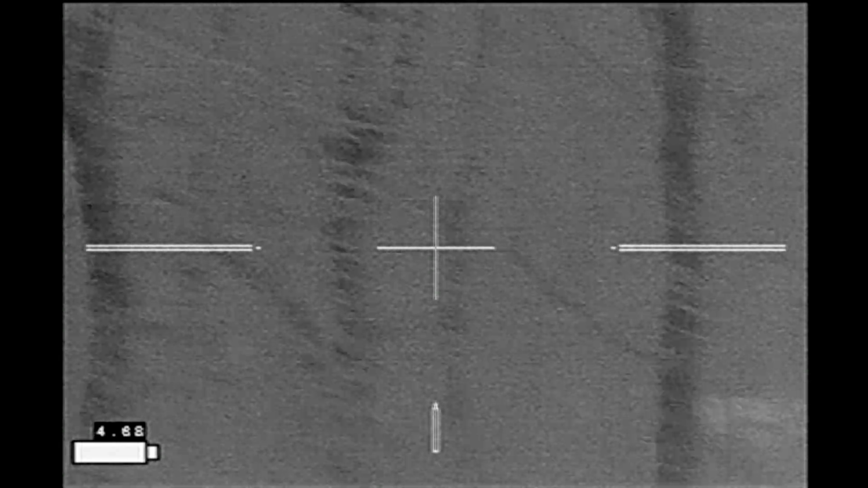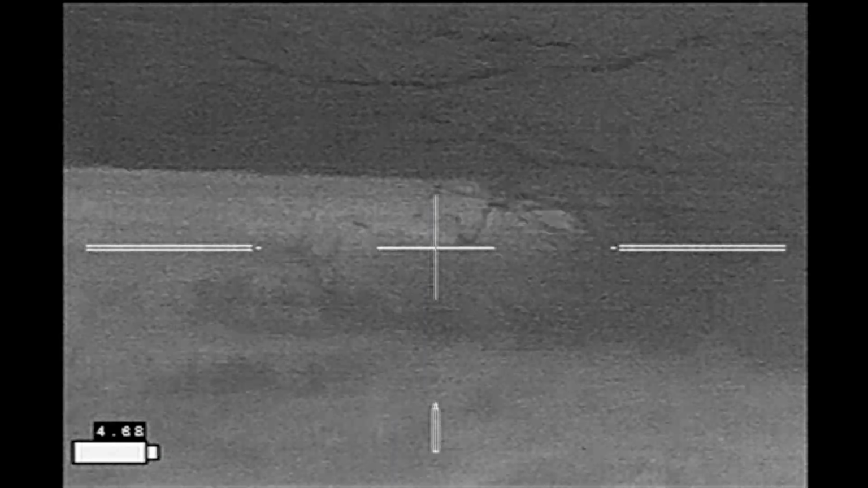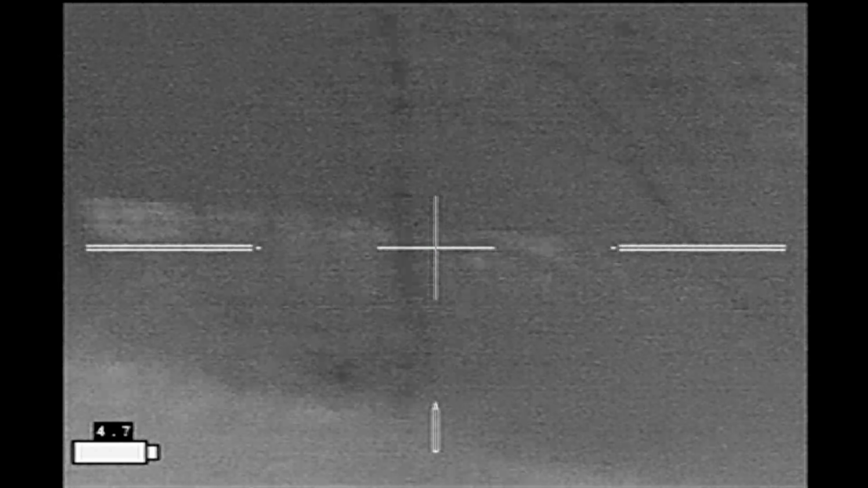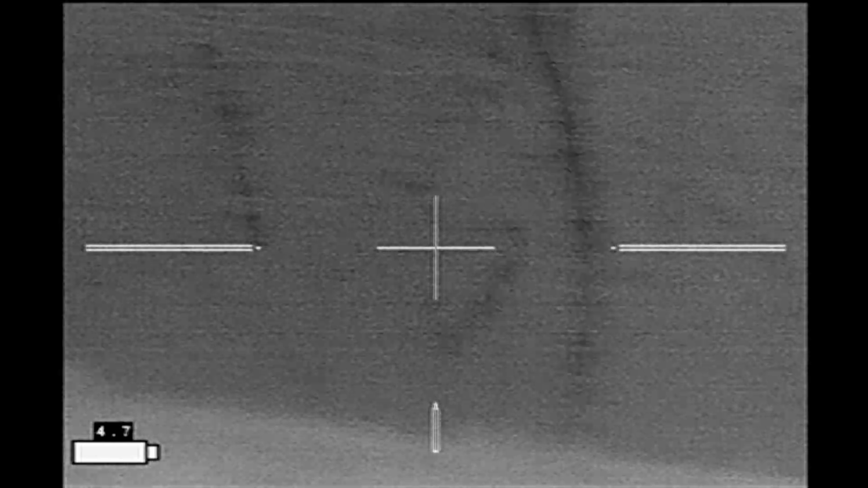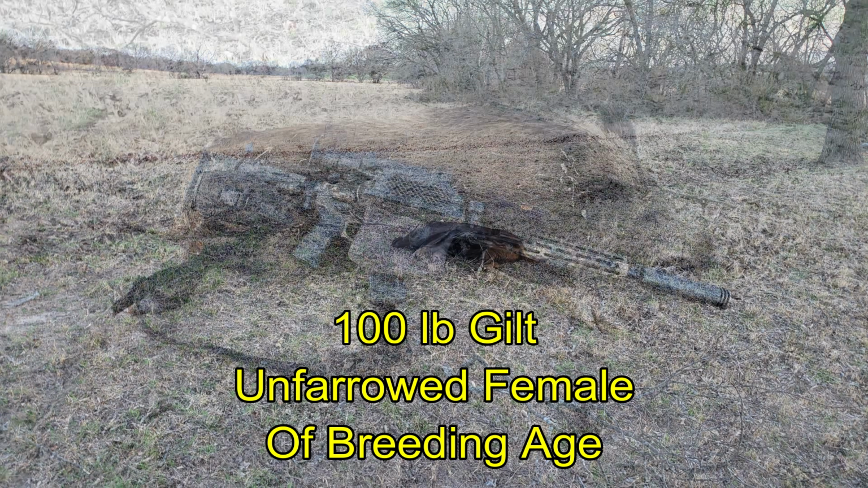I pan over, waiting for them to come out on my side of the creek out in the open. And they don't show up. They don't appear to be coming my direction at all. I pan back over. Yeah, they're way out there. And they run another direction. And they are gone. I came away with an unfurrowed gilt, what I thought was a sow.